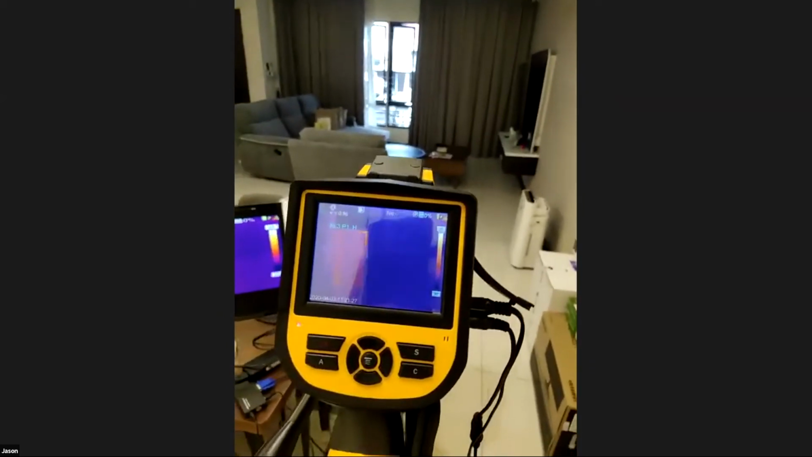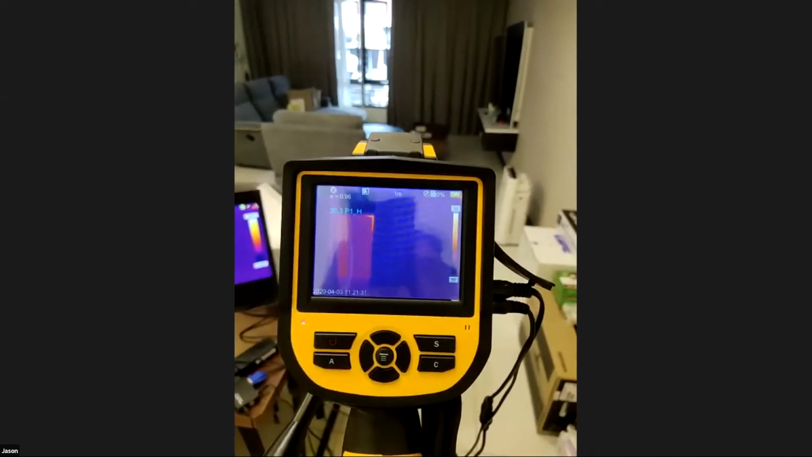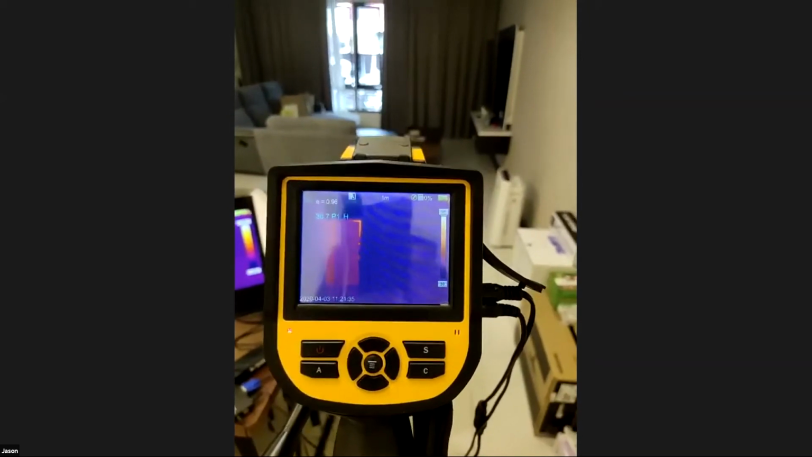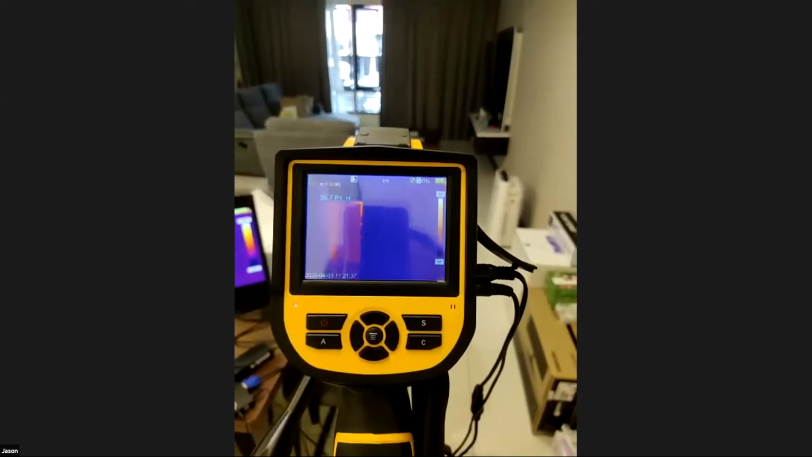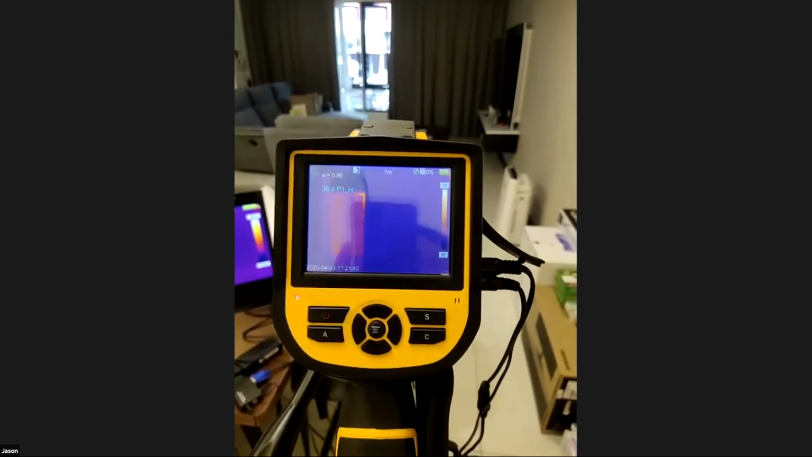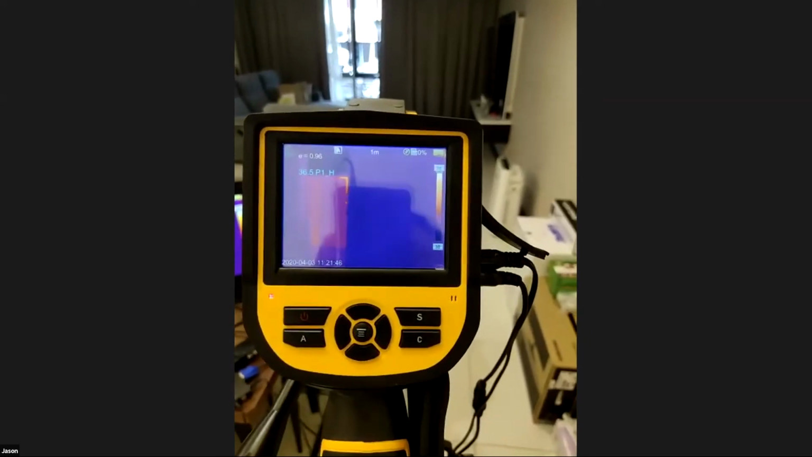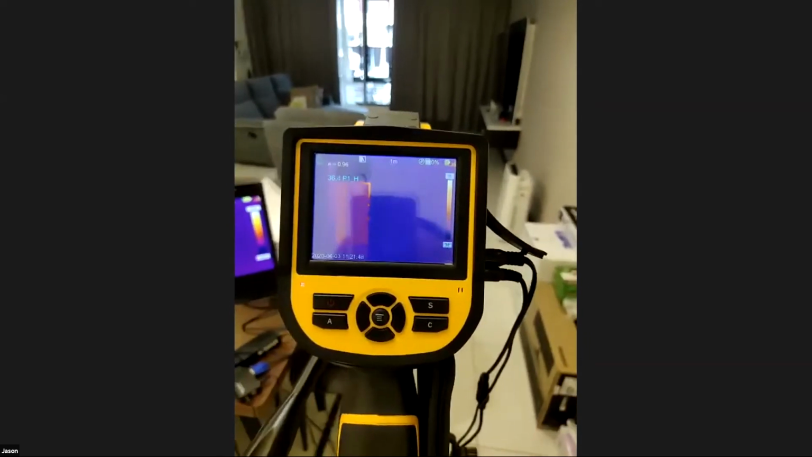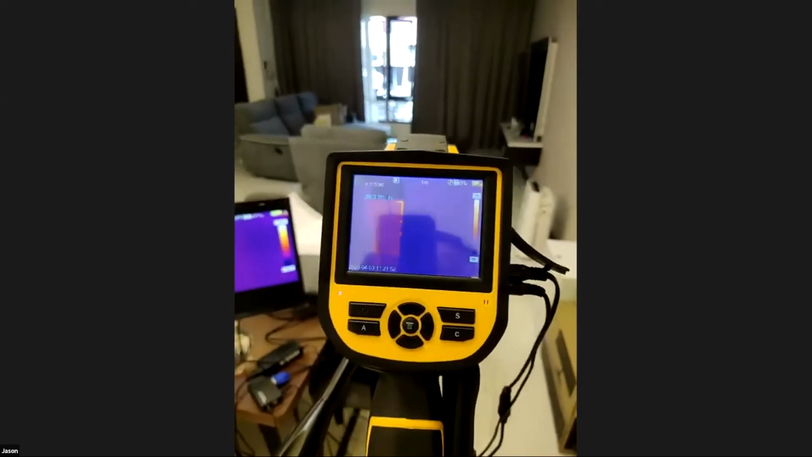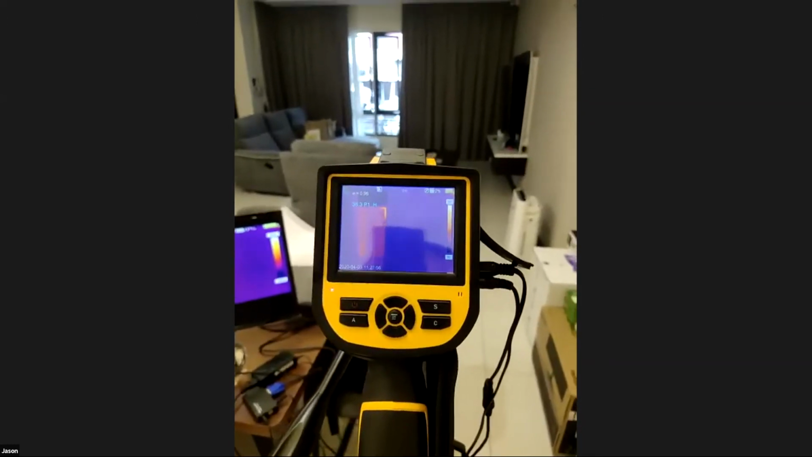Just like yesterday, at a customer we deployed in Malacca, we were pointing at the guardhouse entrance, where staff punch in their cards, and apparently the background is actually the roadside. In this condition, the camera might scan the road because the road has a higher temperature. There are a few ways to eliminate it. The best way is to cover the background so that there are no other heat conductive objects behind the person.